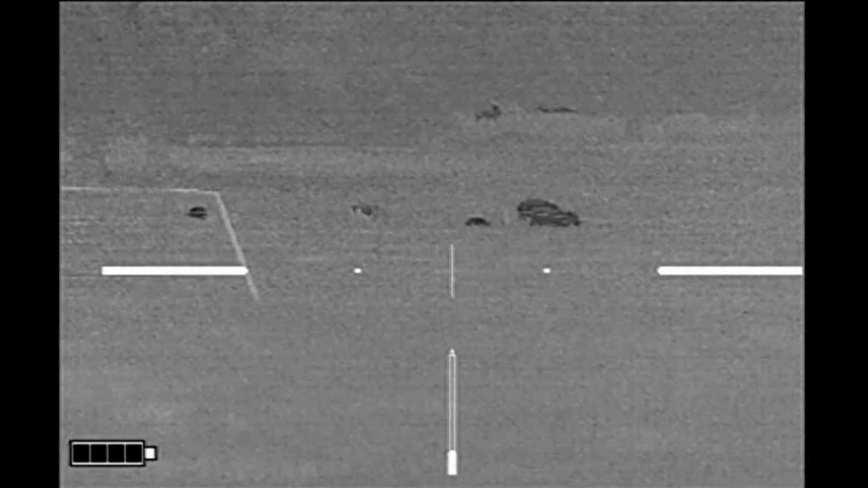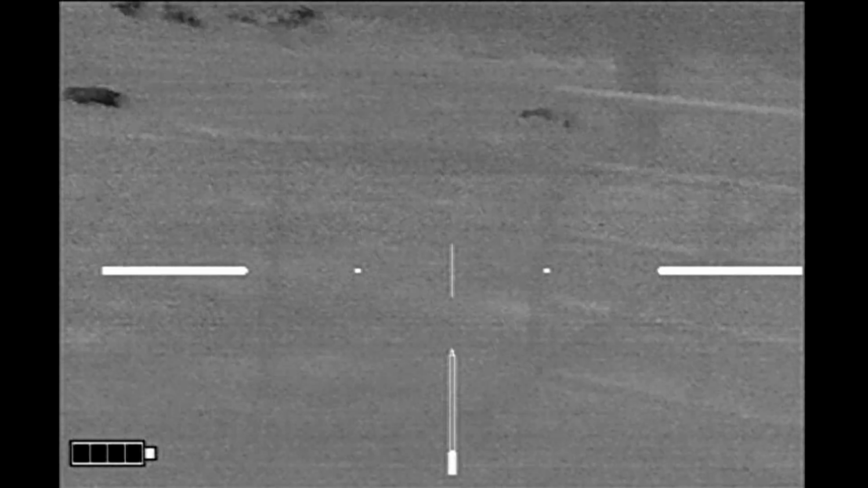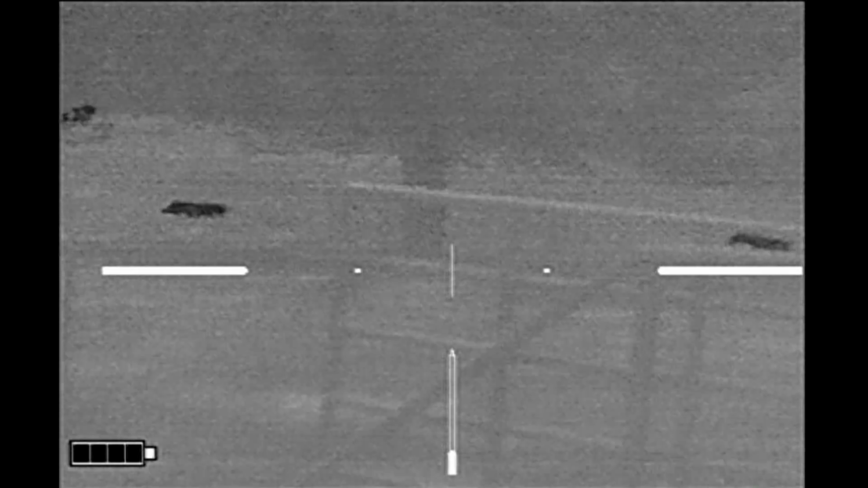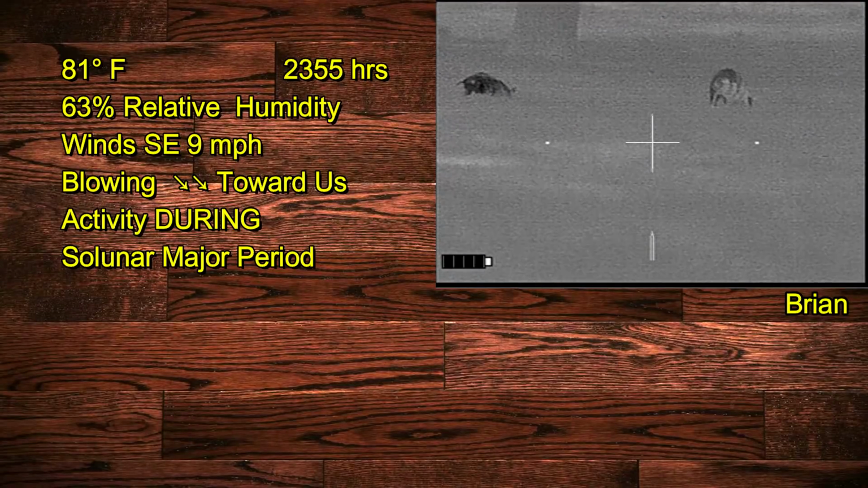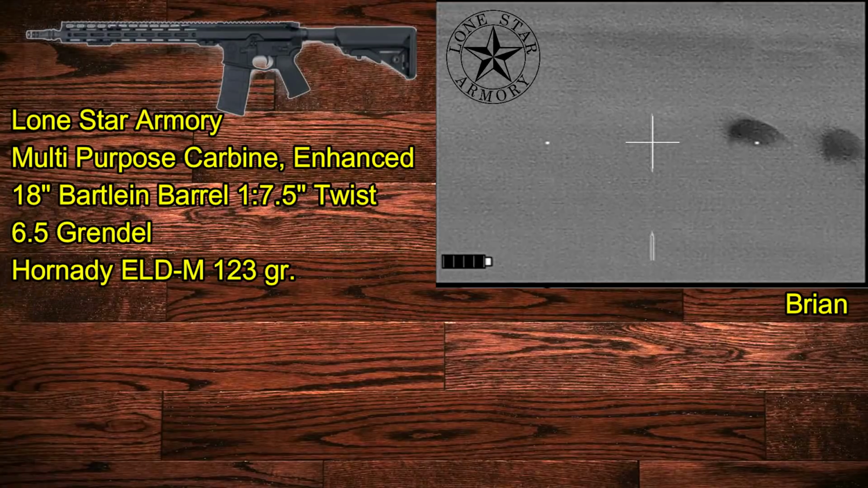Moving on to the next property, we spied this sounder out in this field. Here we're standing in the driveway of the owner's house. We got more coming in. There's more coming in, but all the hogs out in the field have cattle behind them. Do you have a good shot on it? So we moved into a position where we can both see hogs downrange with no cattle behind them.